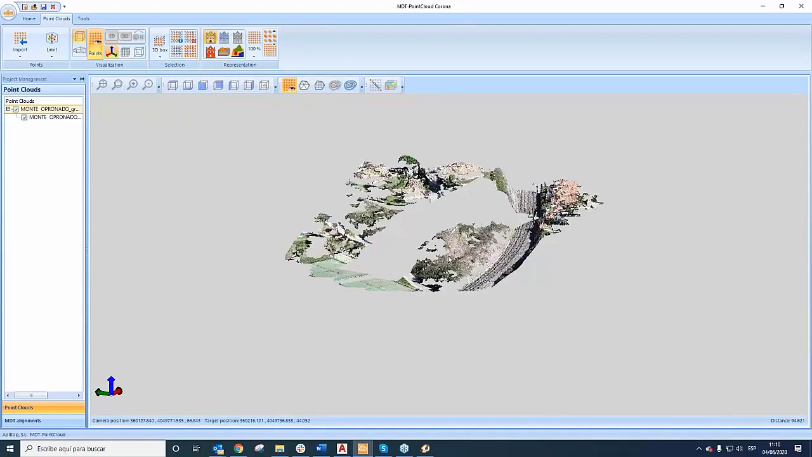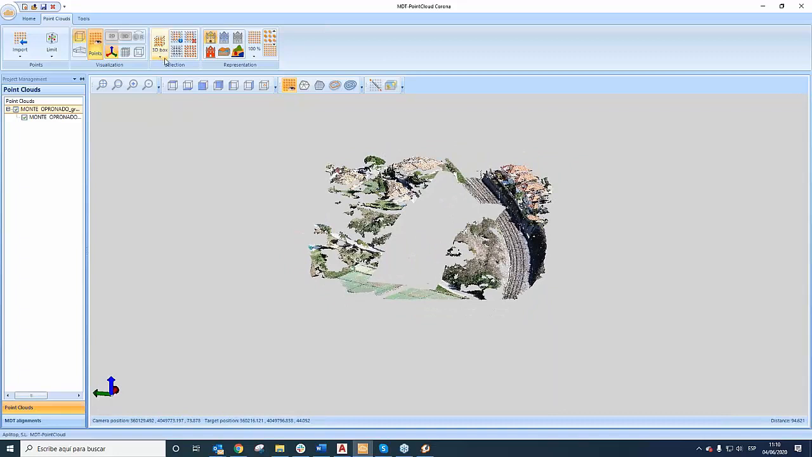Okay, it's different from extracting, because in one way you select the points that you want to work with, and in another way you extract only the selection, by the filter that you have here, so that you get a new point cloud.